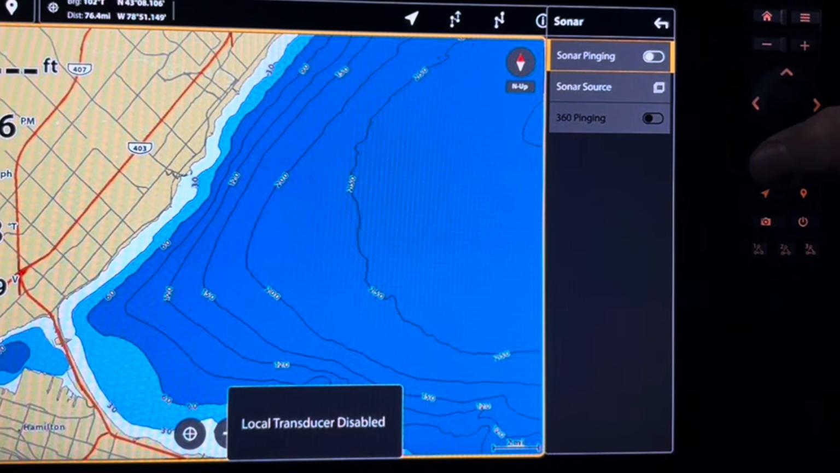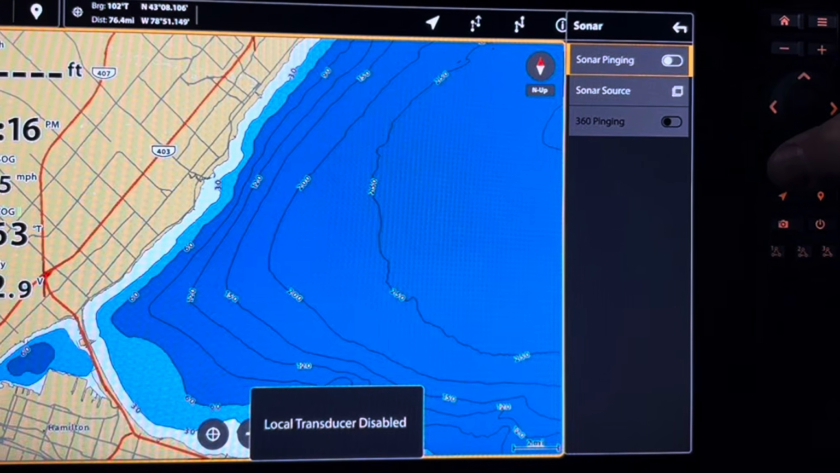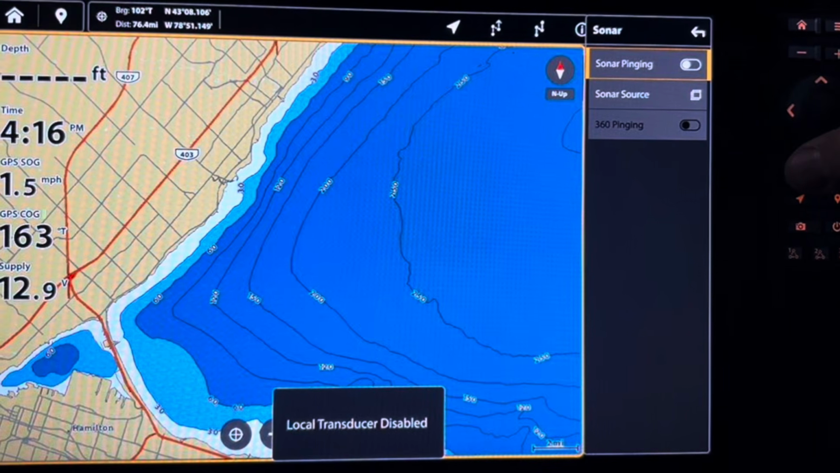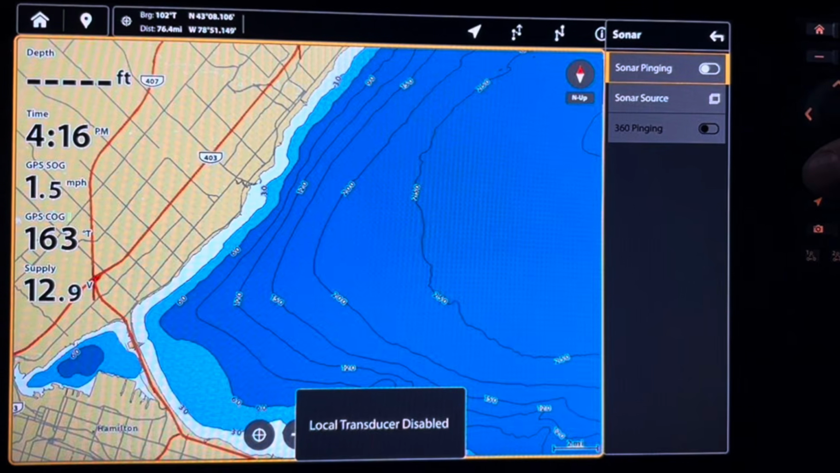Turning sonar pinging off has its advantages. If you're fishing shallow water, eliminating pinging gives you a stealthier presentation, reducing the chance of spooking fish. Turning your pinging off can also help you troubleshoot whether or not you're getting sonar interference between units.